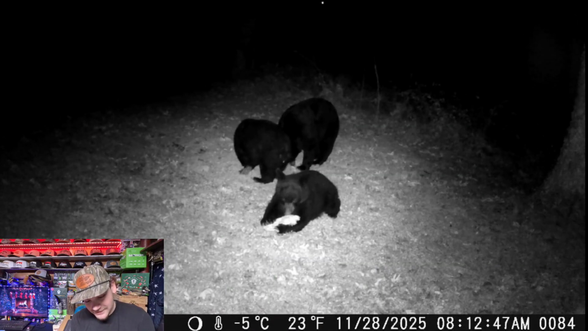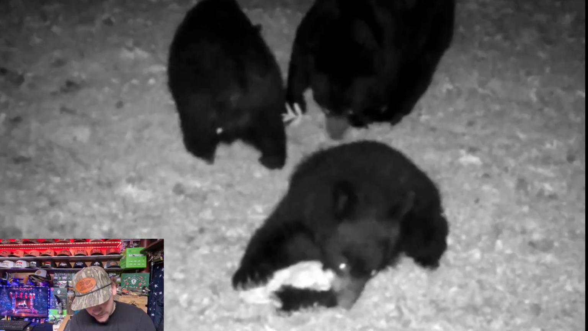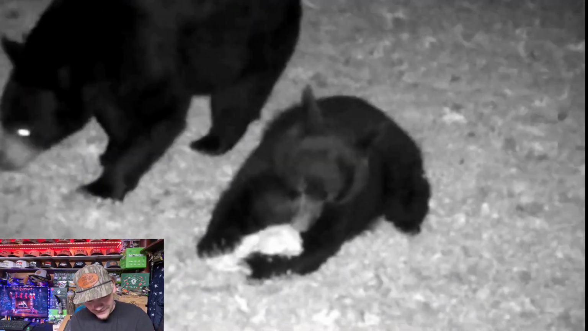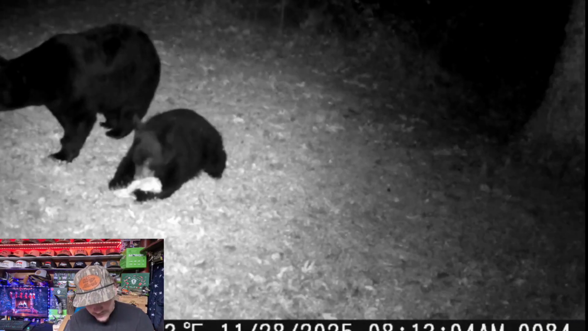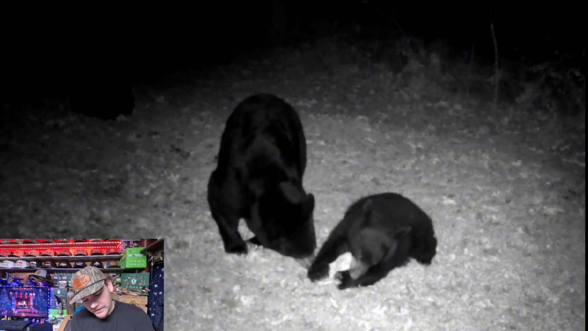Alright, so now this is a few minutes after, and it looks like there's 2 cubs now, and one is eating on the turkey. He's holding the turkey, just nibbling on it, as y'all can see. And right beside him's the mom. The big bear's over there. This mom has 3 babies. 3 cubs.